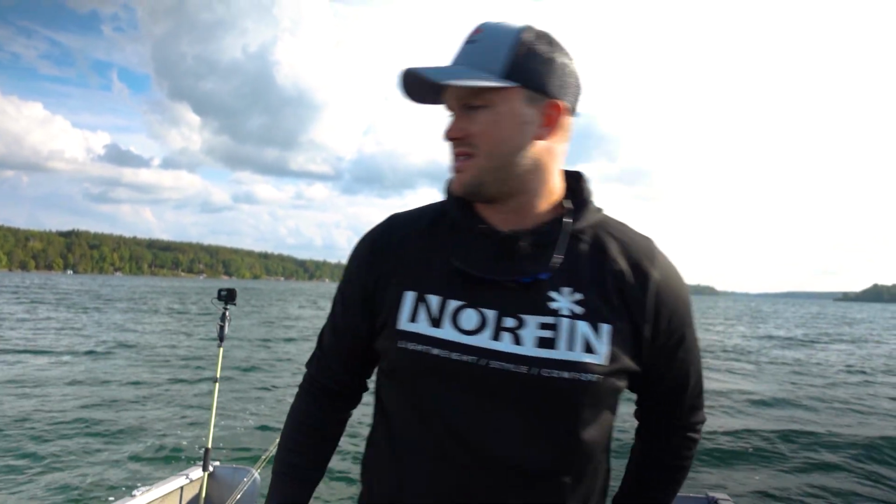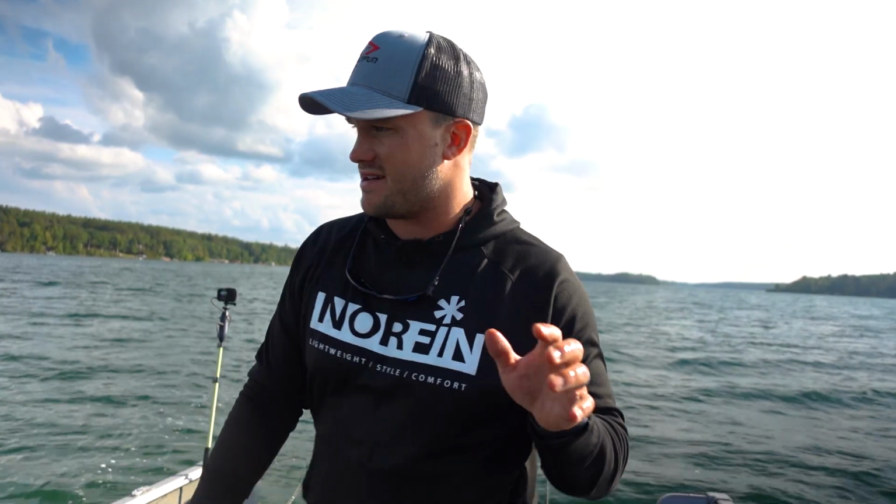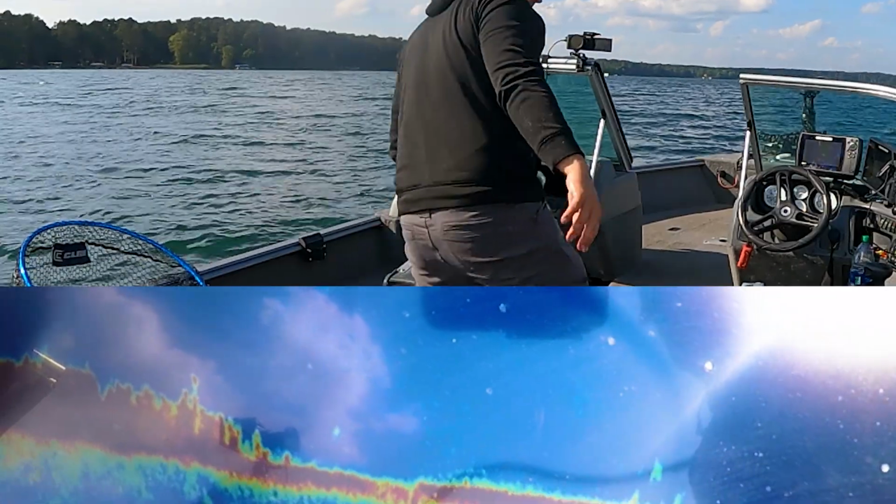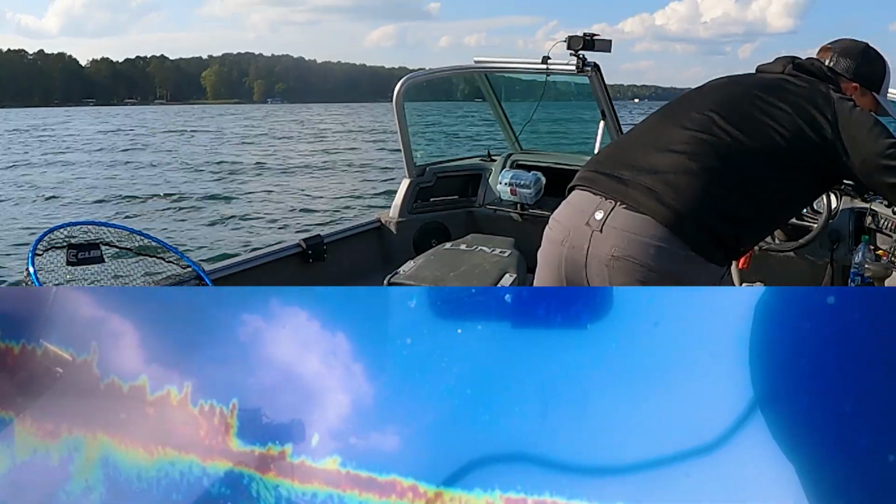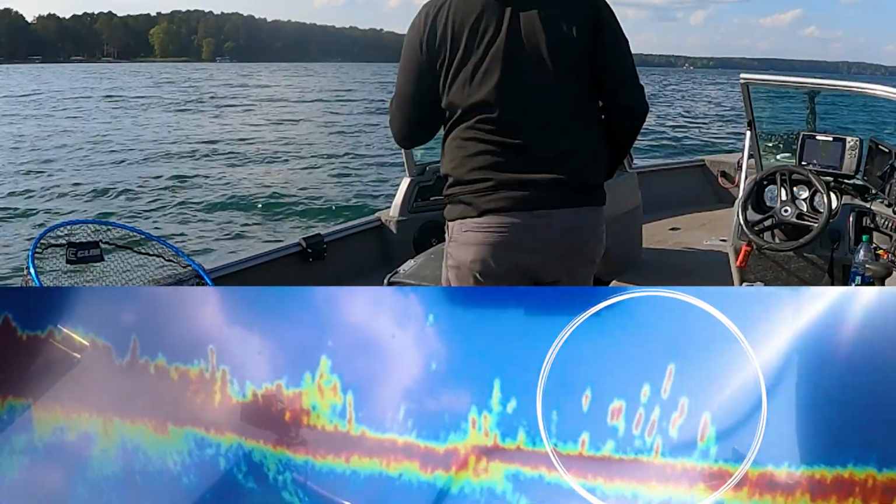This one is a little bit different. We still have that shallow flat off to our right here. Just got to a new area, started working. You can see there was kind of this weed edge that dropped off. I'll pan over there, see if you can see, because there's still one more. You can see one hanging right on that weed edge, but then as you see off to the side, pretty good group off to the side as well.